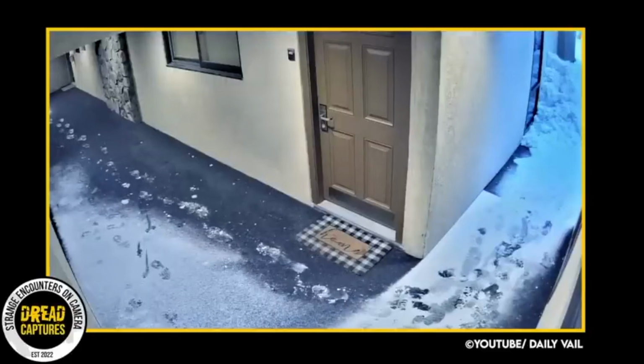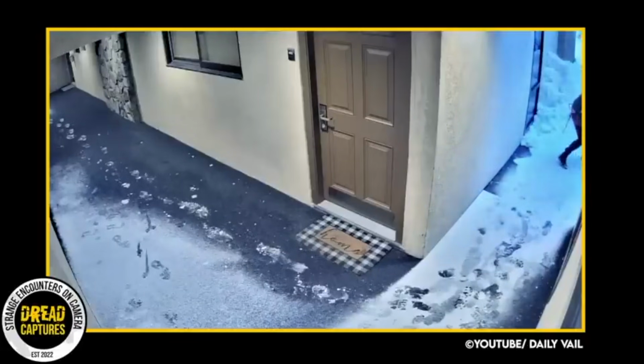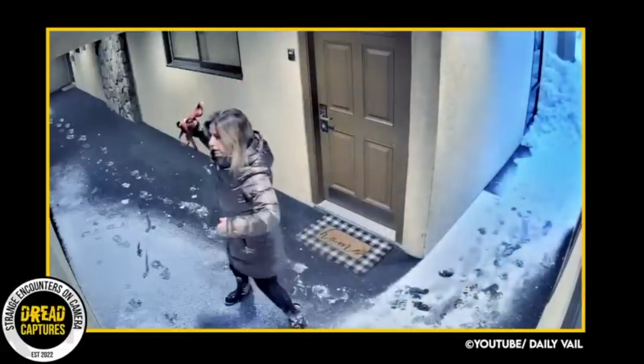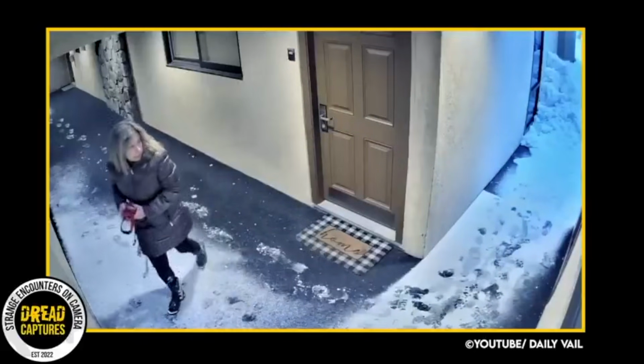As we fast forward, the lady eventually gathers her dog back in, after likely coming face to face with the lion. She motions to another resident and says, "There's a big bobcat." "No ma'am, that's no bobcat." Luckily, it seems as no one has been hurt though.